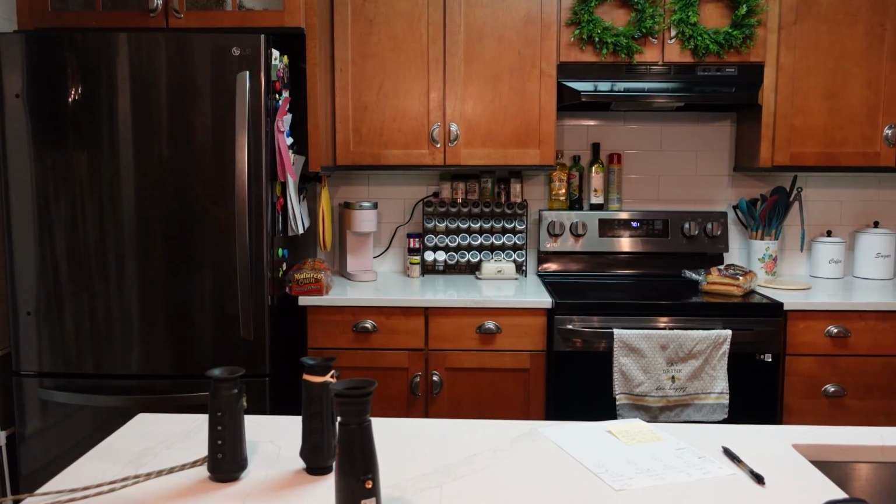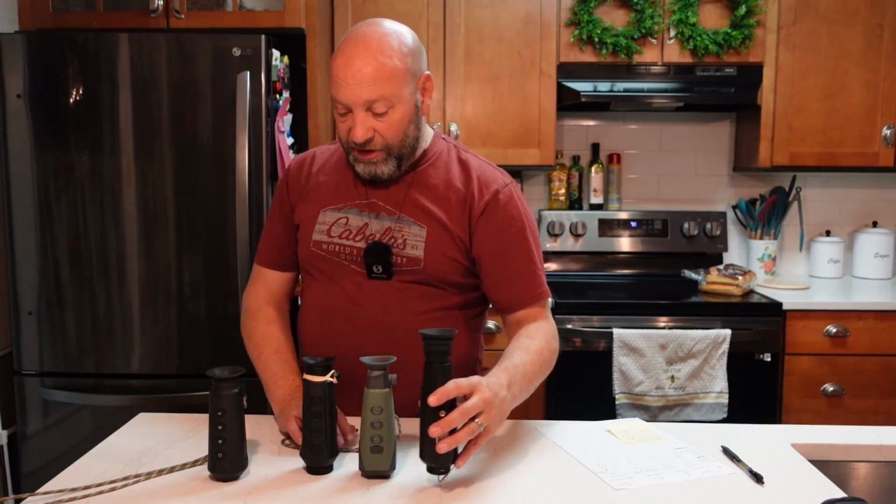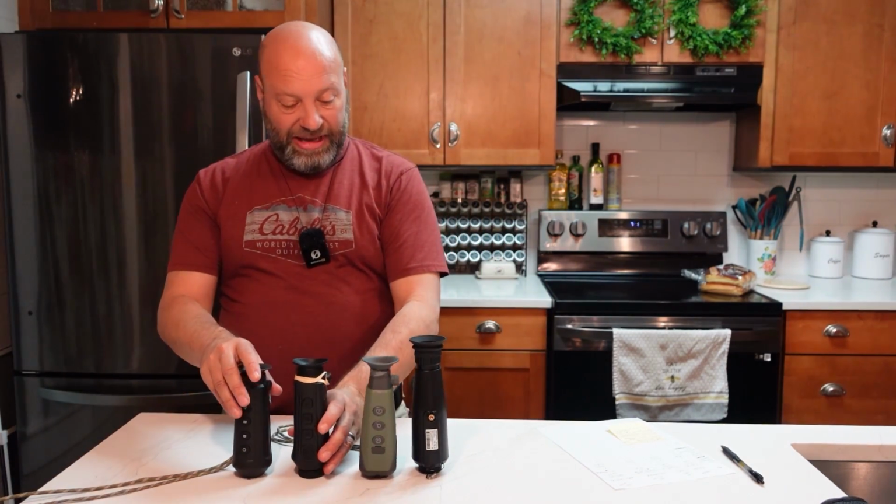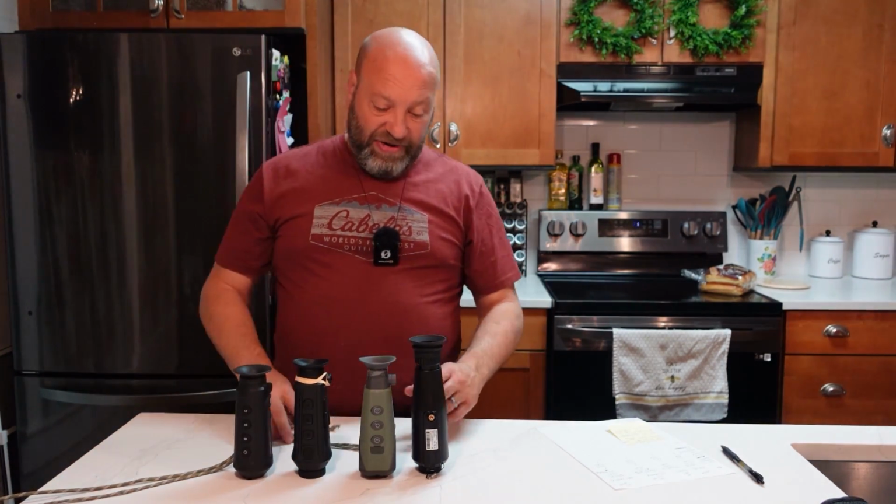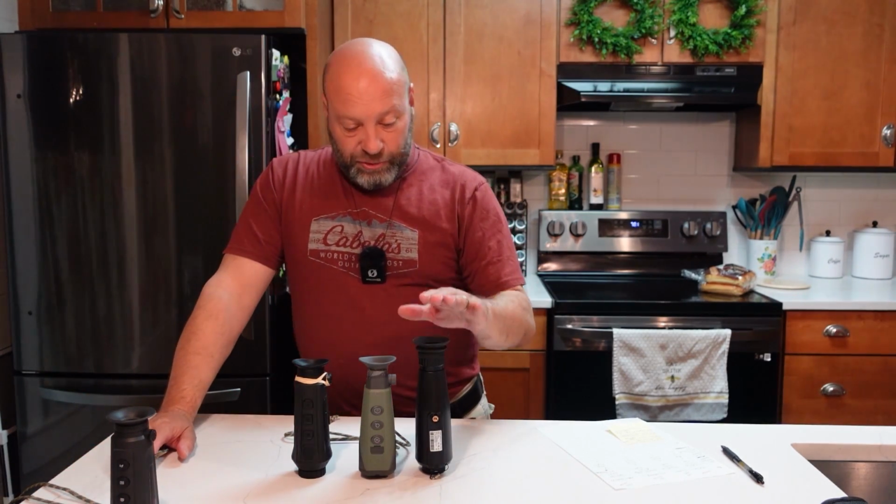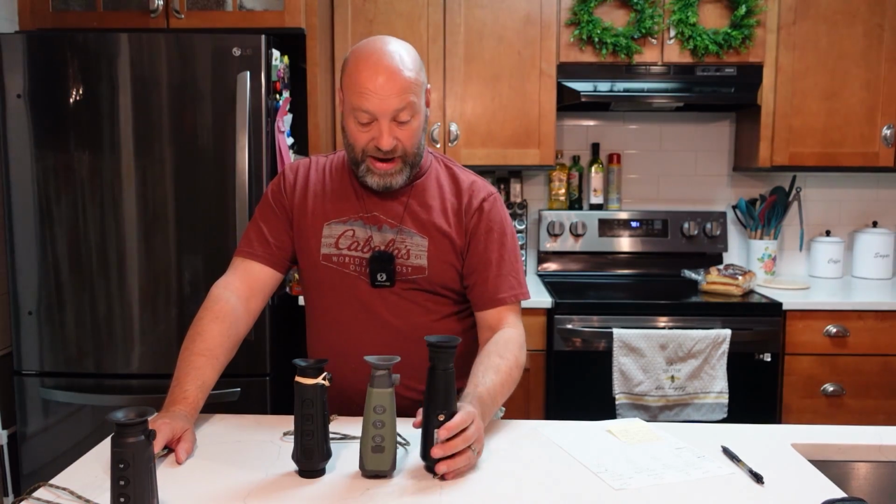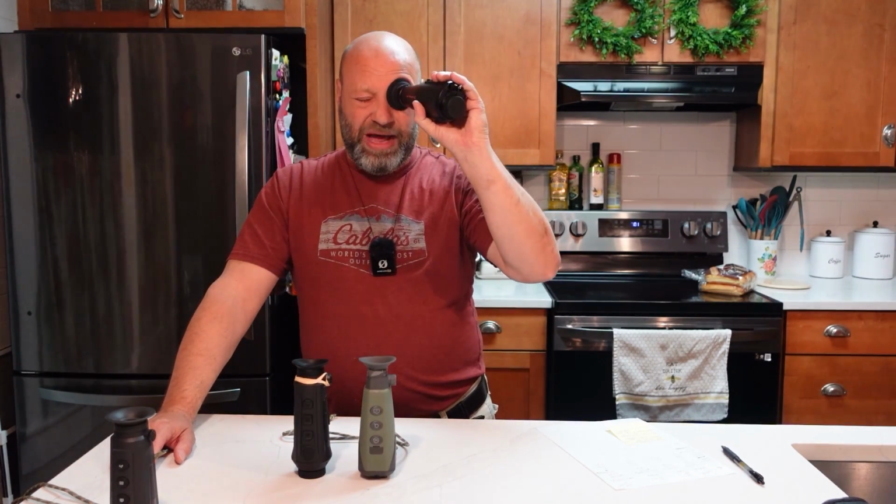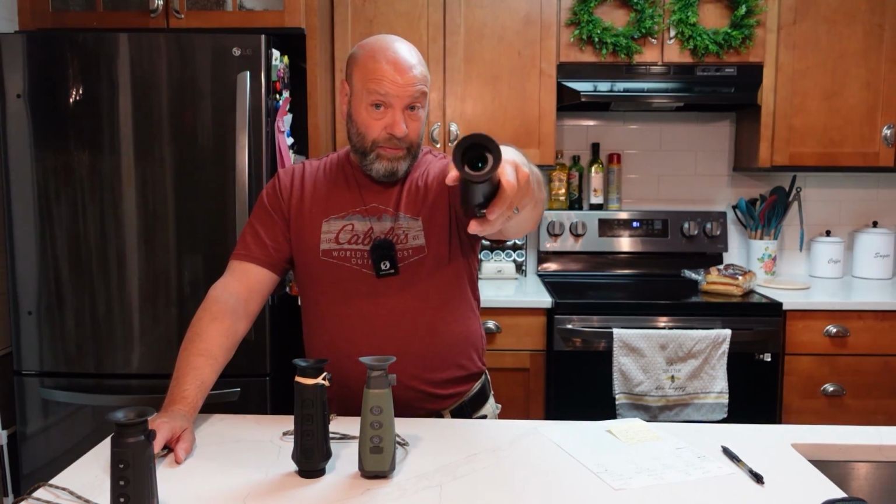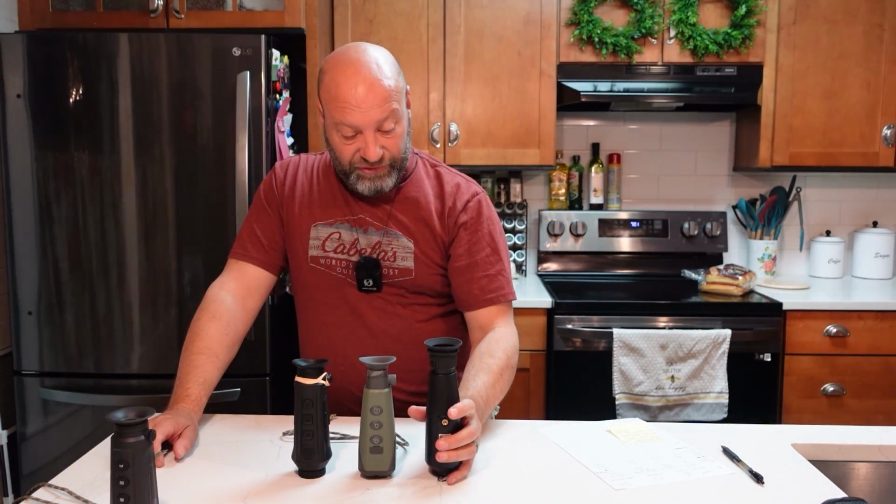But both of these are quick 3-second shutdown, which is nice. These are 5-second shutdown ones, but again, you just hit it and let it go. These are fantastic features. But now, we took this one out of the equation. We're at these three. This one, I love this eye cup. Squishy, big. This one works great too. I've got zero complaints on any of these eye cups, but it is neat seeing that big round huge display inside of there. I like that feature of this one a lot.